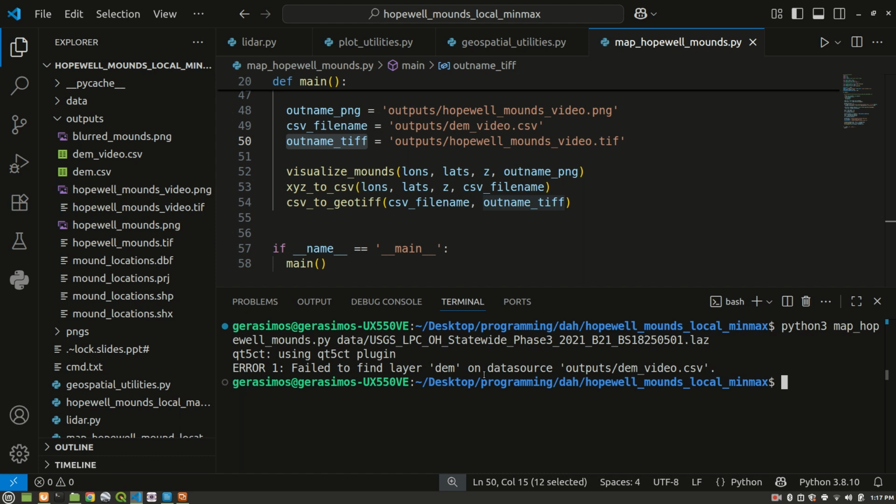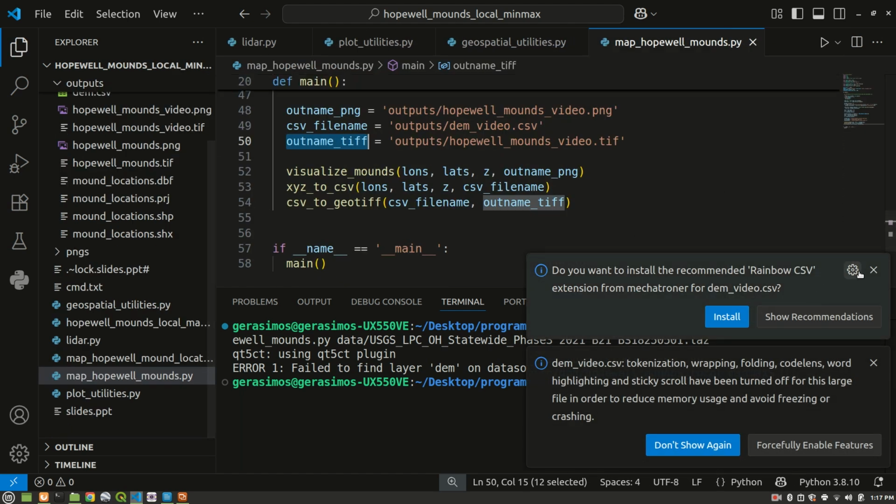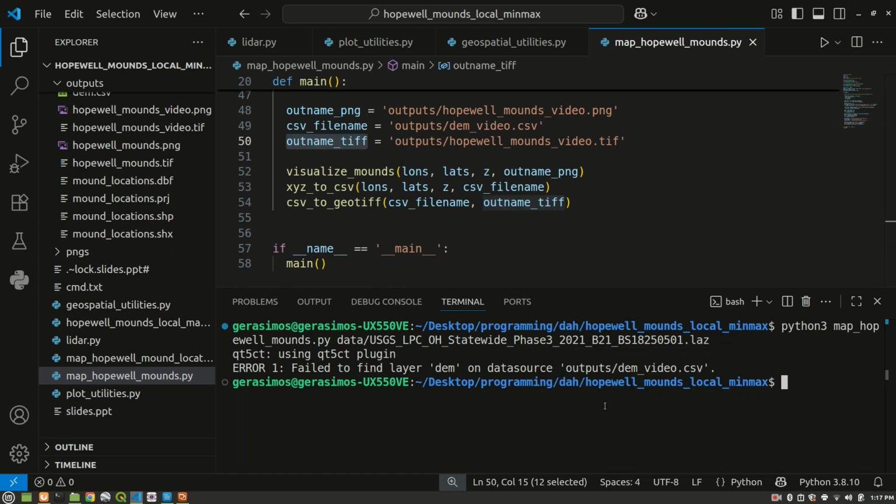Okay, so, unable to find... We got an error here. Our CSV file, demvideo.csv, looks okay. So what is going on here? Unable to find layer DEM. Oh, okay. I think I messed something up here.